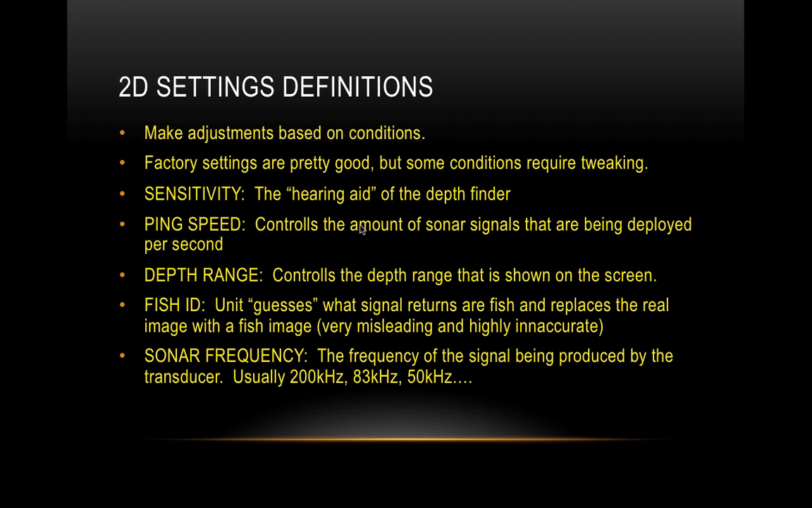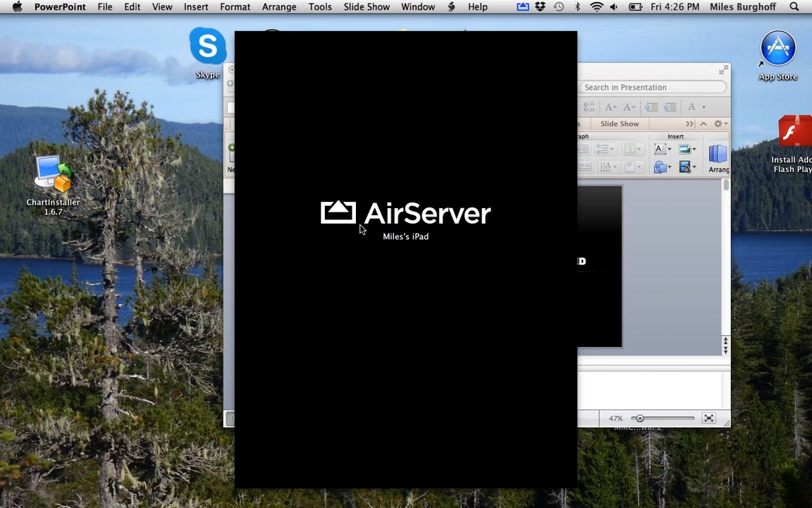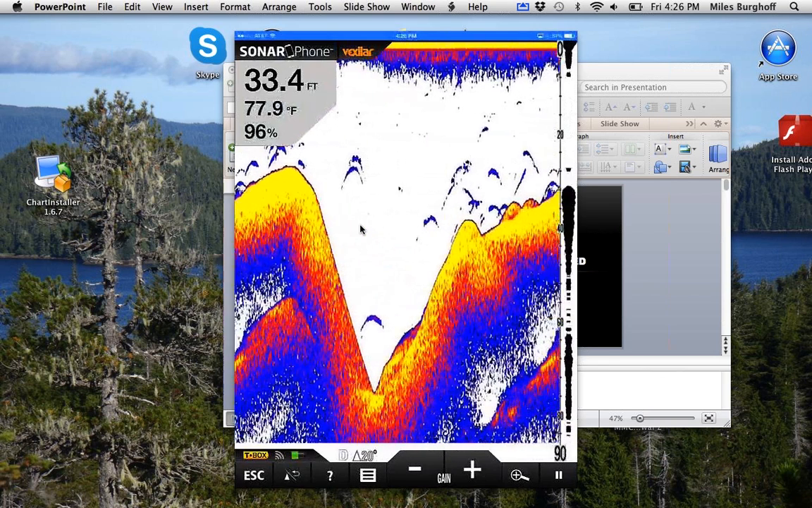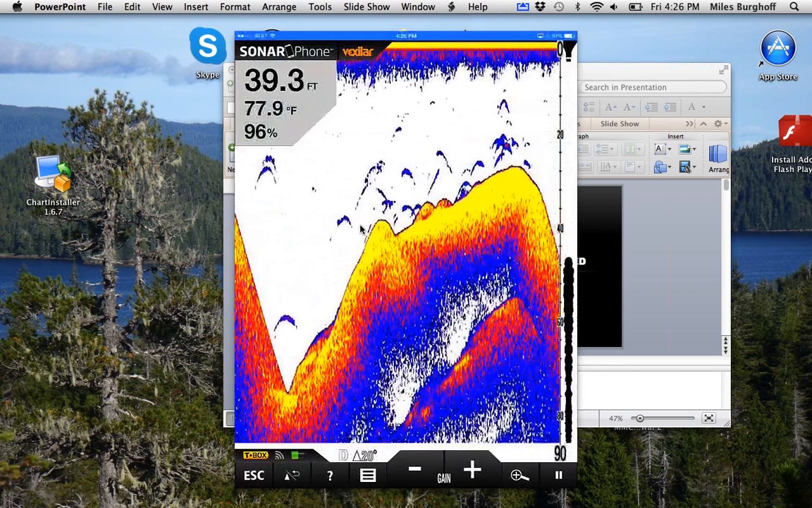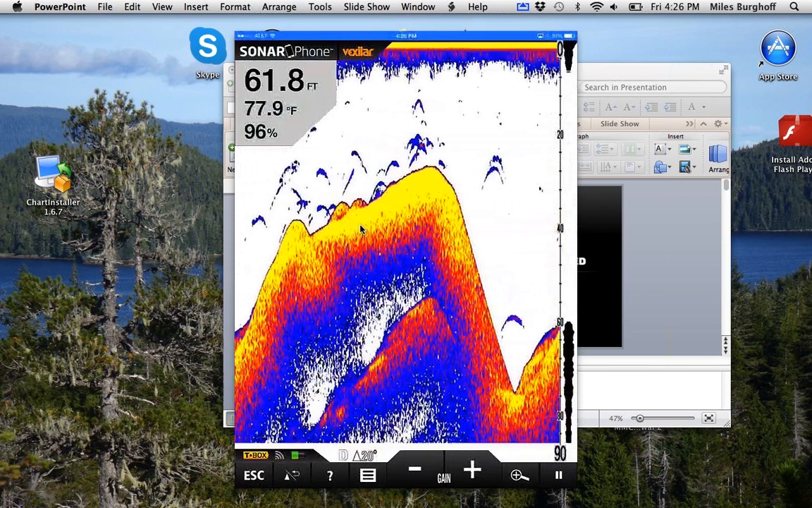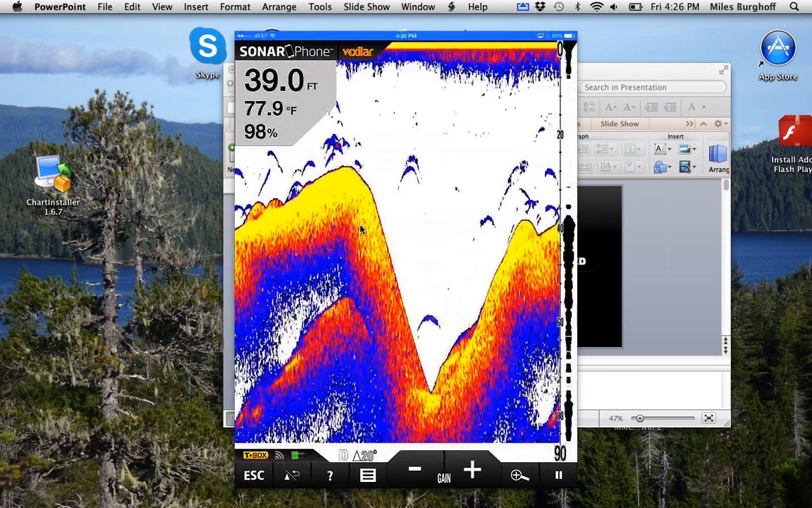And actually, here's a good visual example. We'll do this real quick. This is something new that I haven't done before. All right, once this comes up. This is the Vexilar Sonar phone, in demo mode, so you can see this. The gain down here is actually sensitivity. In saltwater depth finders and plotters, a lot of times they're going to call it gain.